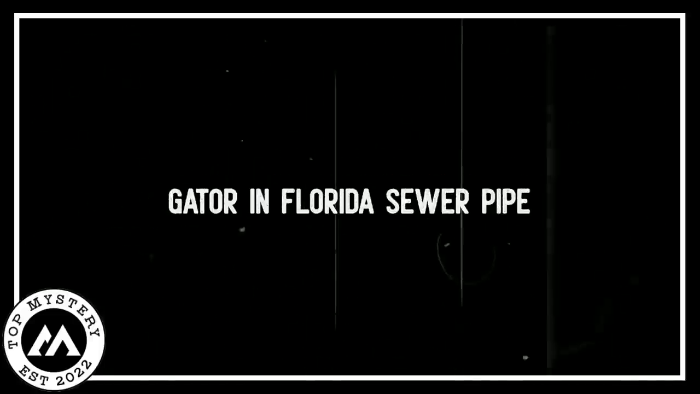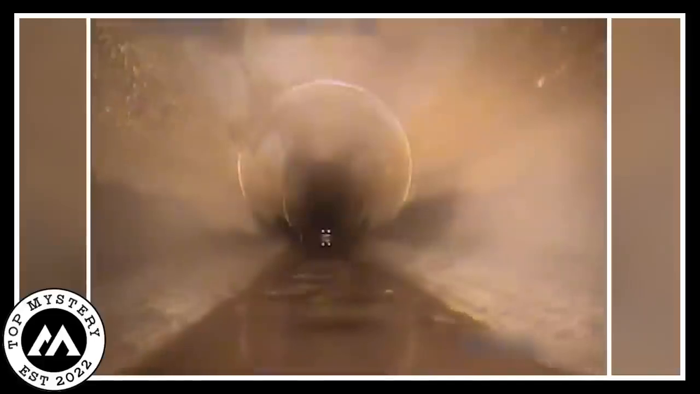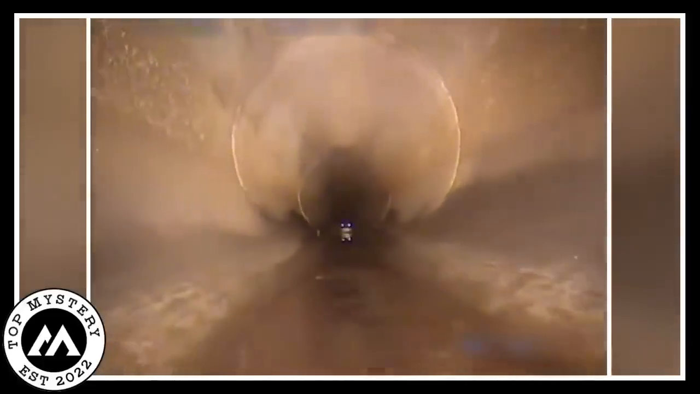Gator in Florida sewer pipe. In a dark pipe in Florida, a secret video showed a strange creature. It hid in the shadows, making people wonder about its mysterious existence. The video made people feel scared as it captured the weird movements of this hidden thing.